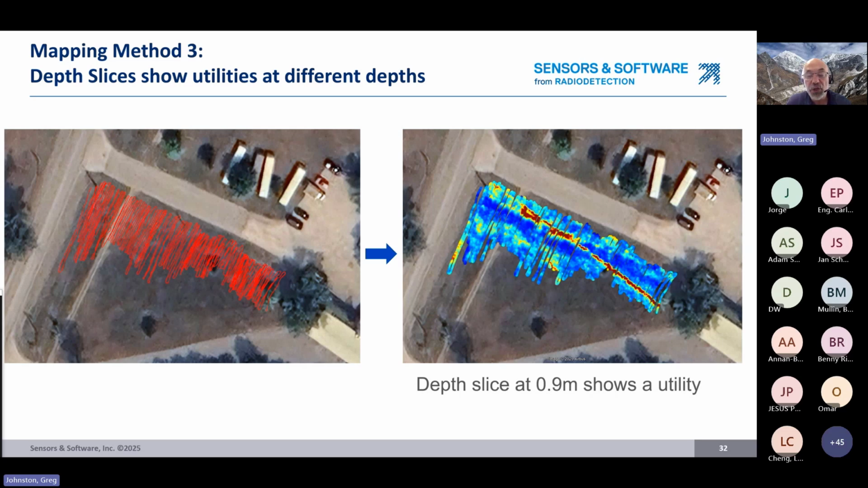So if you're interested in learning that, we have some short videos on our website, and I'd be happy to send you the link. You'll have my email address at the end of this. Send me an email. I'd be happy to send you the link so you can learn more about collecting data and then generating depth slices.